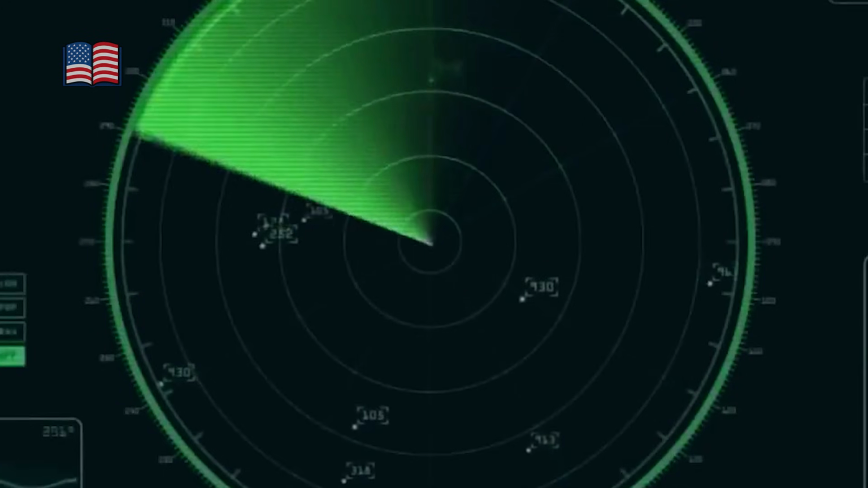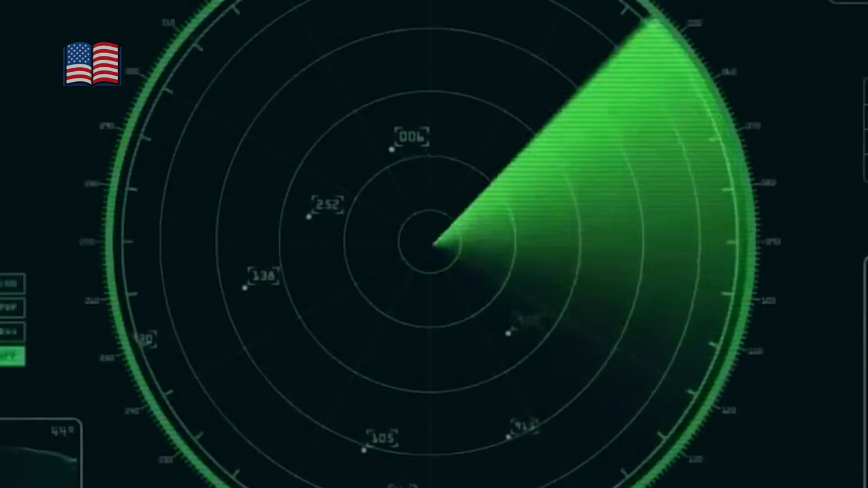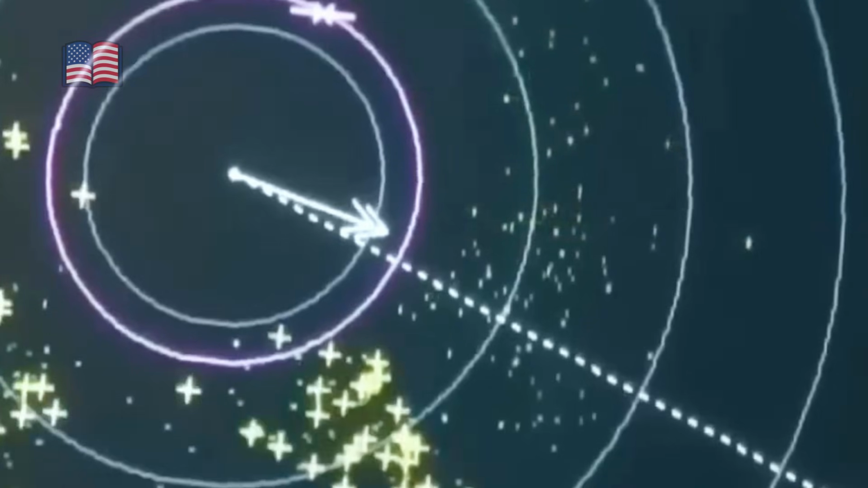The drone's recovery mattered less than what it carried back in data, because wars increasingly hinge on who understands the environment faster, not who moves through it louder.